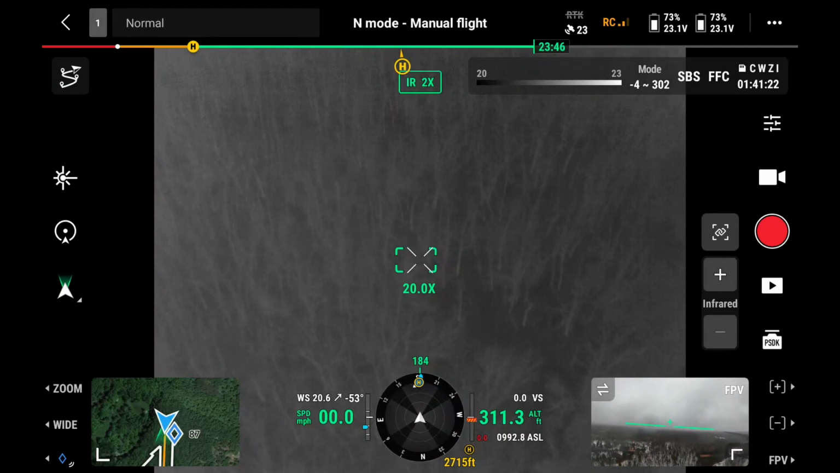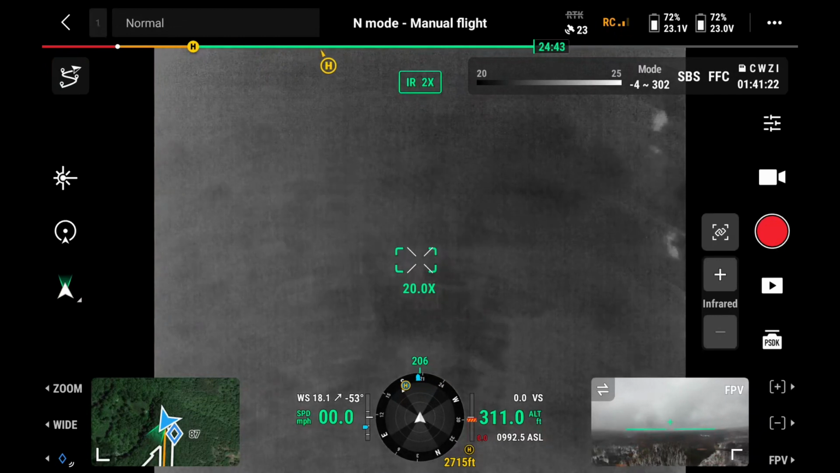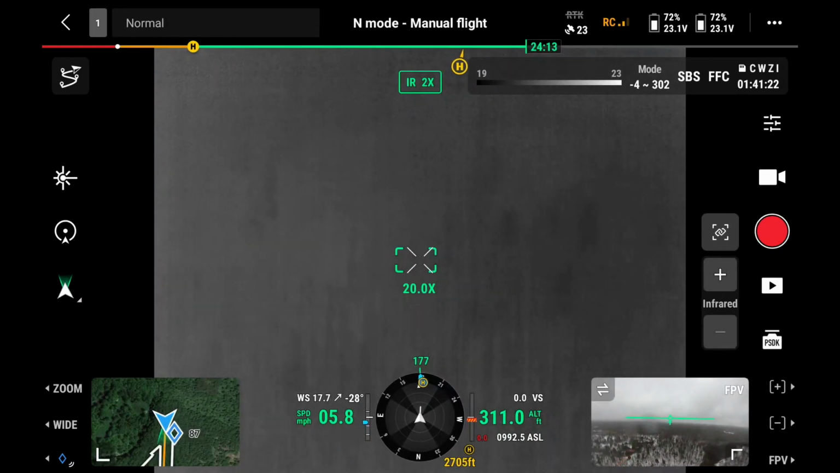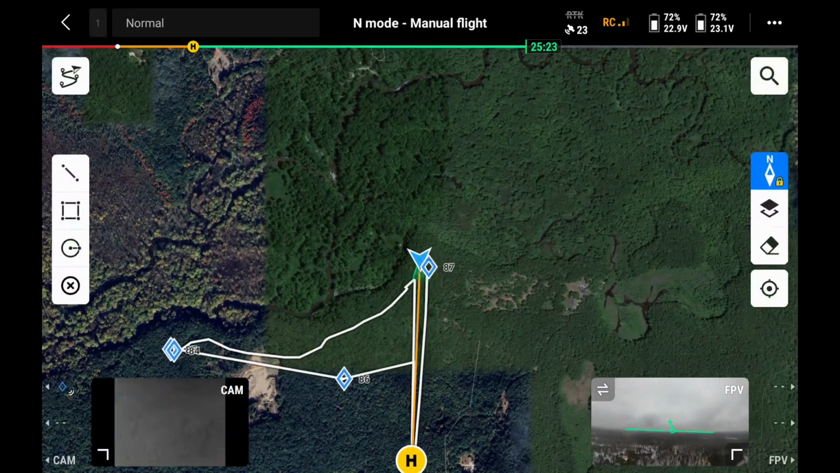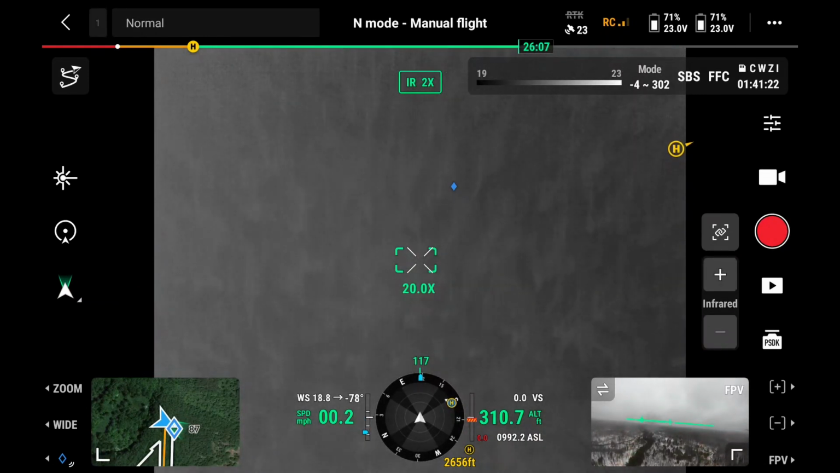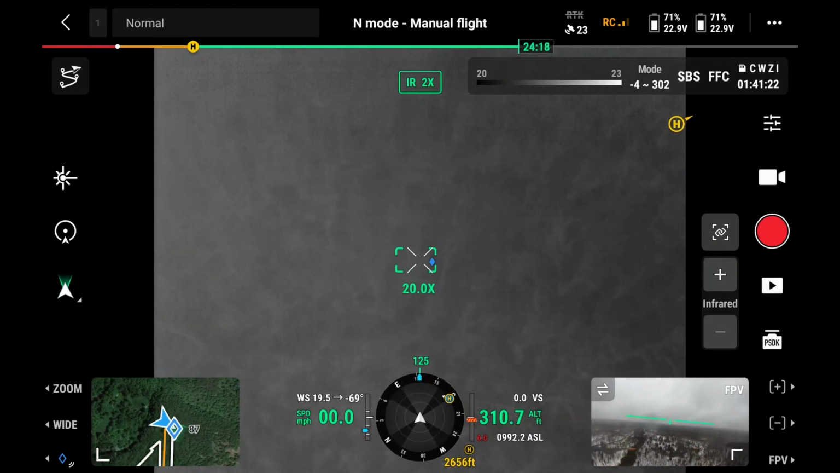Where did he go? How far away was the mark? The waypoint? From where we are now? We're north of that right now. Where is the waypoint? Oh, we're right on it practically. No, was that it? Yeah. But you'd think if he's laying there with a bone, he's not going to get up and just start hoofing it.